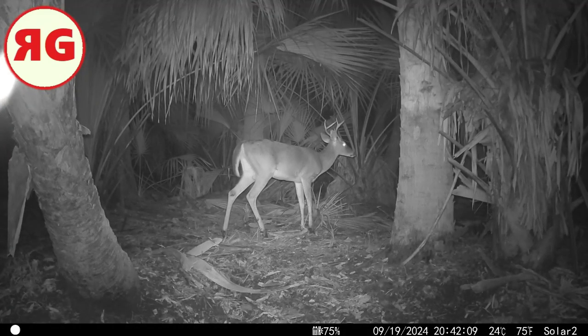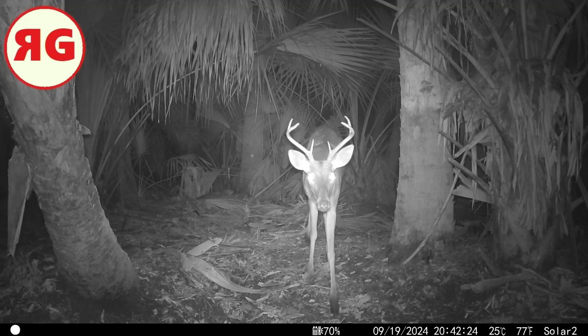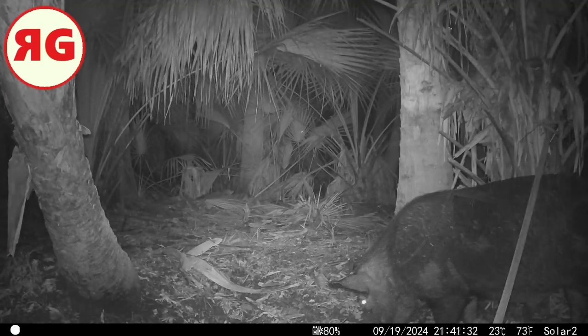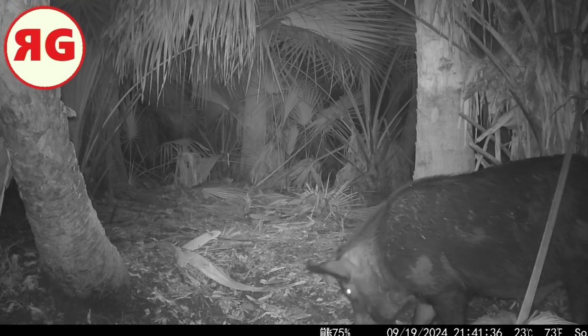And there he is, man. He's still undecided on what to do. I guess he's figuring that the camera's not posing any threat, so he's gonna come over and check it out. Hello. Look at his anchor, man. Look at them tusks on this guy. Jeez.